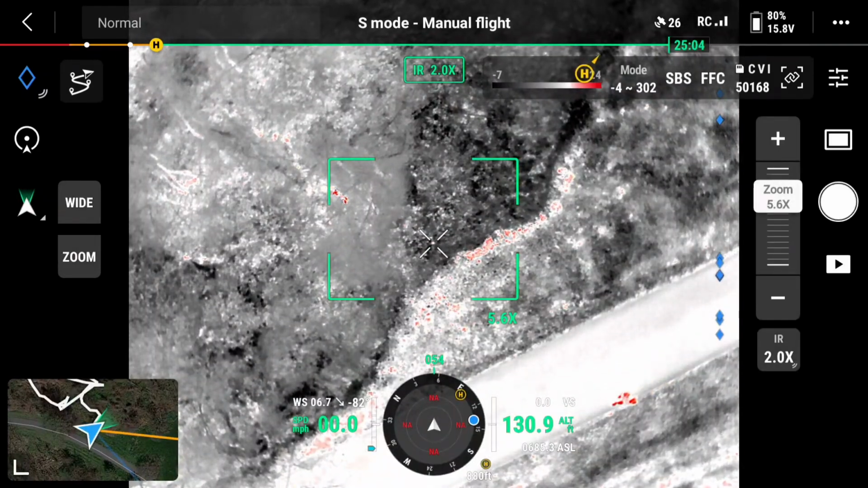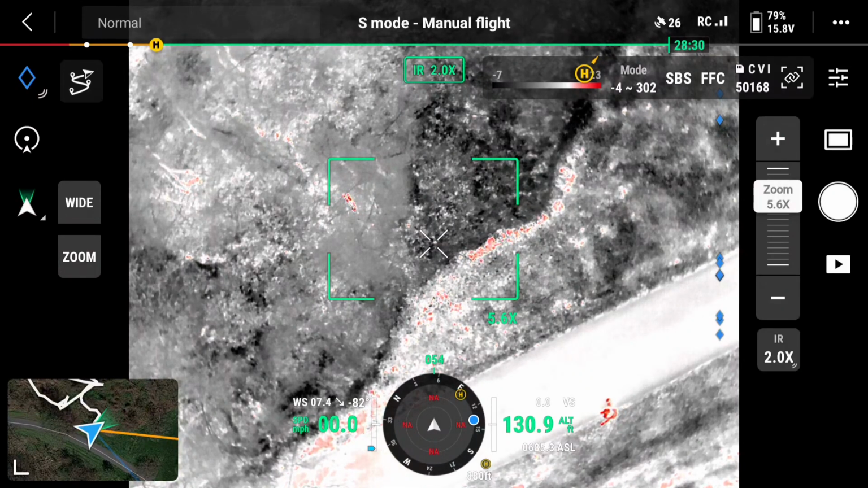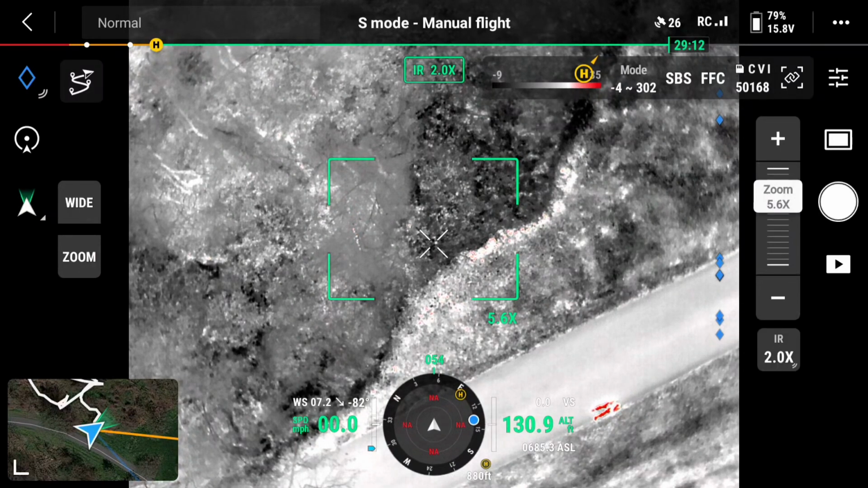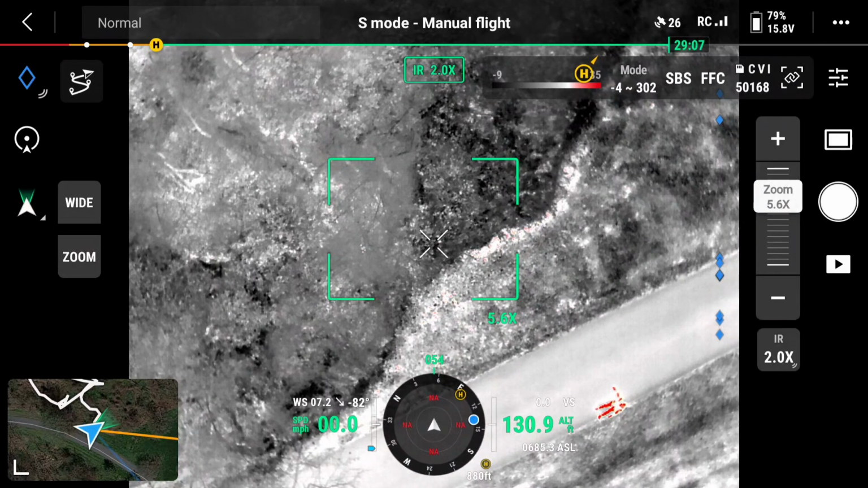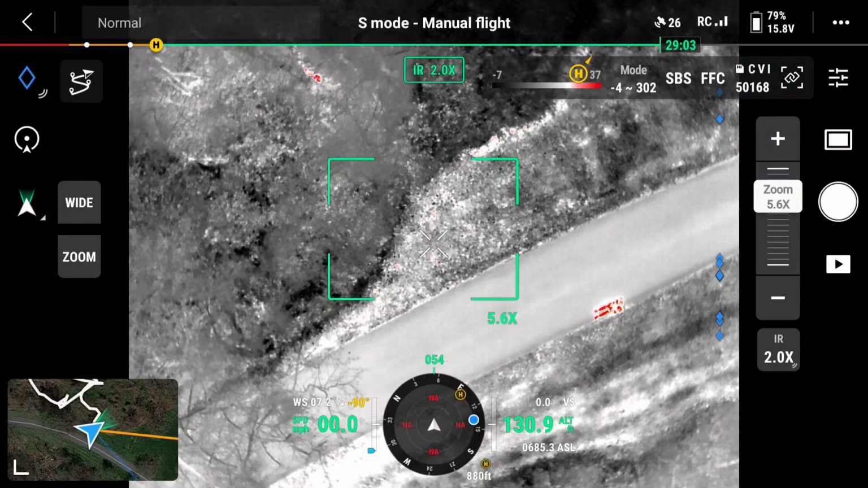Stop right there, Lee. Stop, Lee, and just sit. He's walking right towards you. He's gonna come out on the trail right by you. He's probably 10 feet away in front of you. Oh, nope, he saw you and turned around.